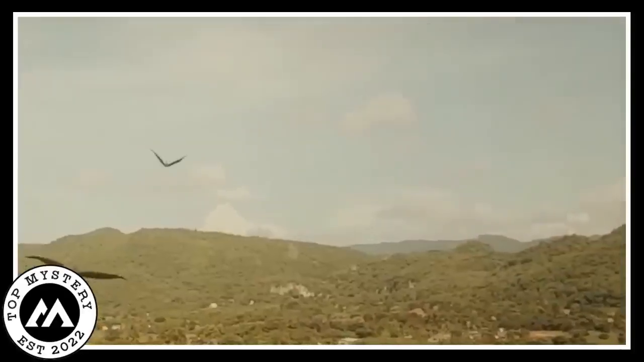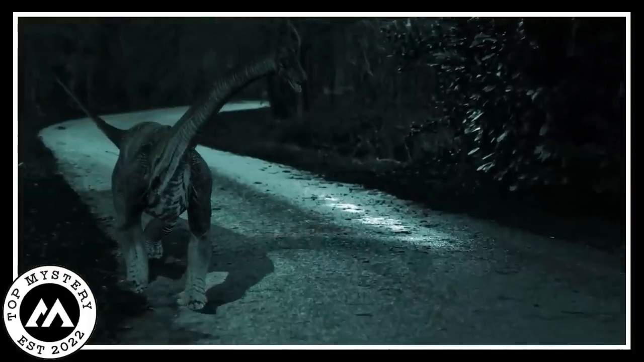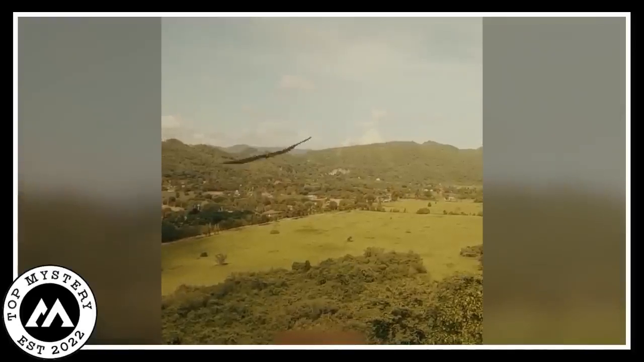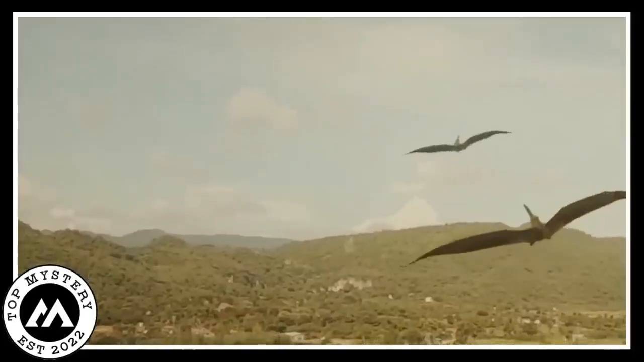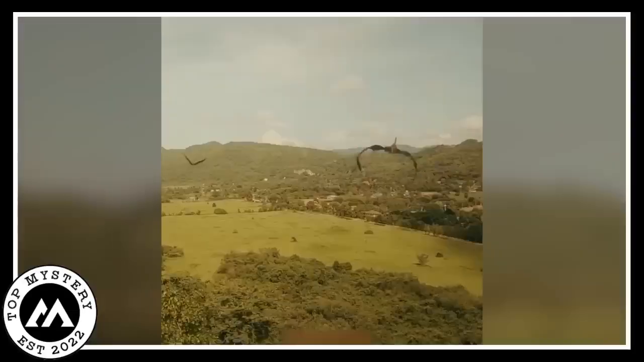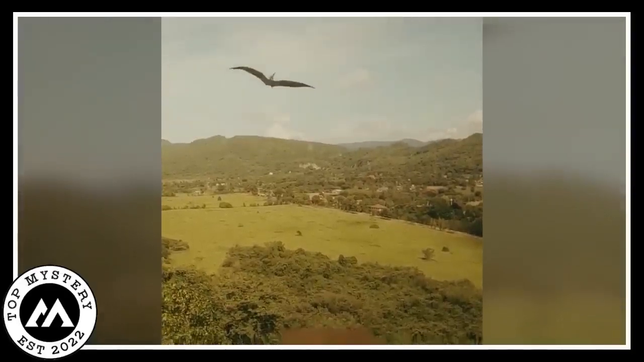But truth be told, nobody really knows what these creatures are. The mystery's part of the thrill. Sure, it's a bit scary, especially when you're hearing prehistoric-like sounds in the mountains. But hey, Mother Nature loves keeping us guessing. So, if you're up for a roller coaster of emotions, from awe at the mountain view to a shiver down your spine with those sounds, check out the video. Just be ready for some serious "what on earth did I just watch" vibes.